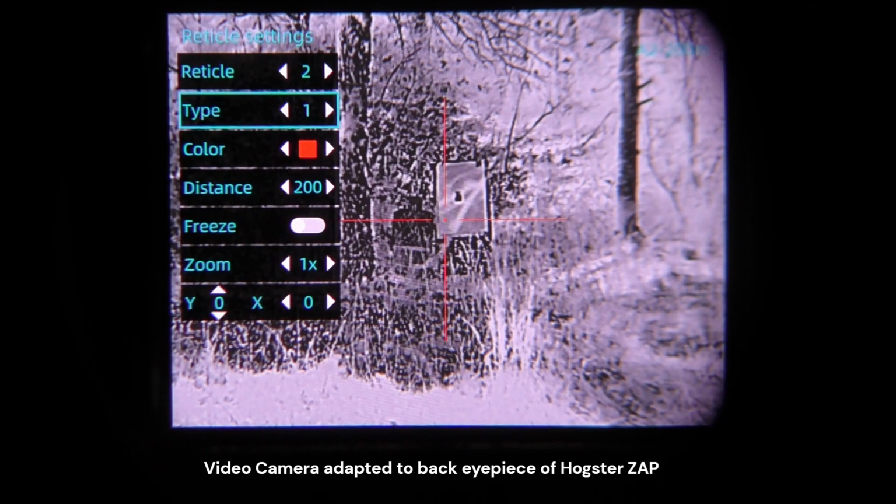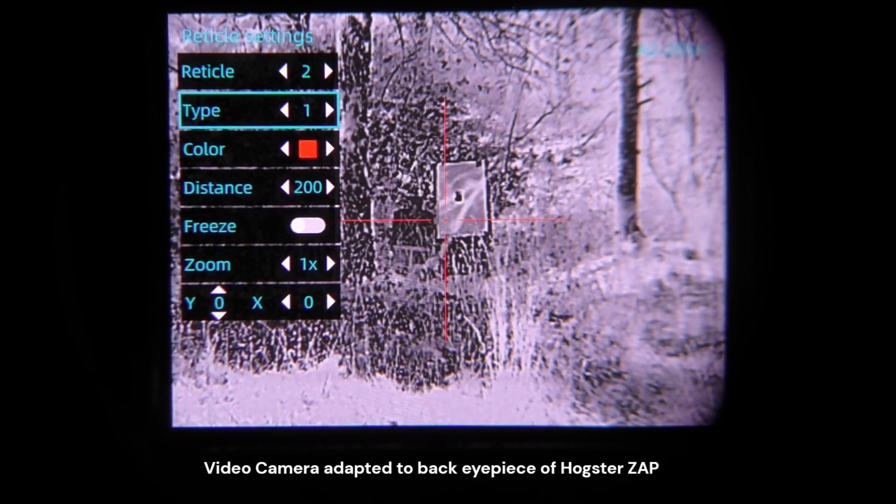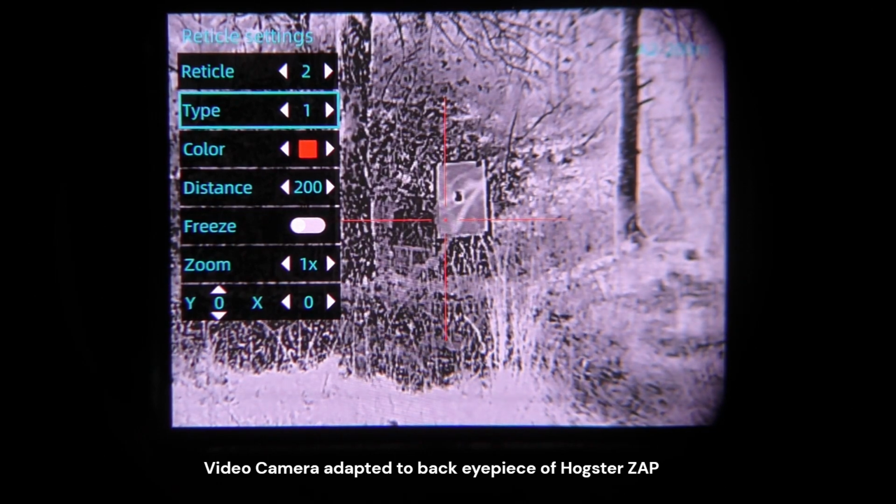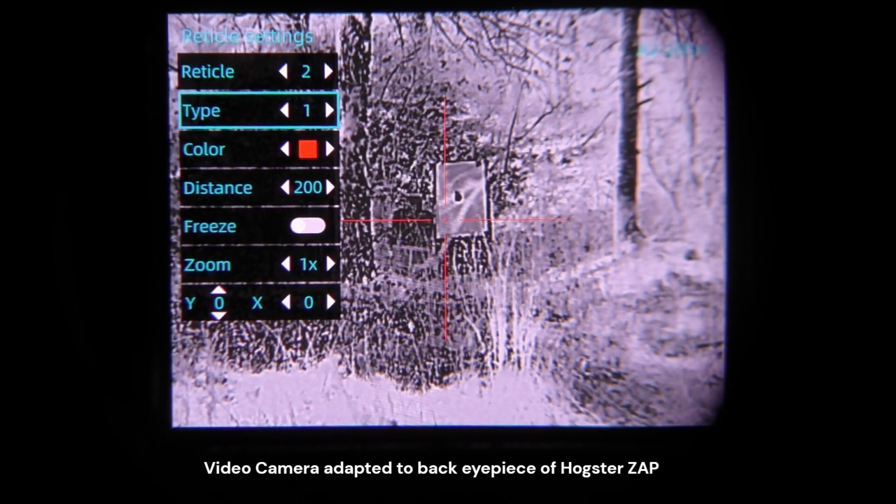And I've already predetermined that eventually I want to end up at 200 yards with a 0. So I've got that in there. Then you see the freeze option, which we'll use in just a second. The zoom, you can do progressive zoom zeroing. I'll start at 1 times, it's plenty enough at 50 yards. And then you see Y and X is at 0, 0, meaning it's the fresh factory 0 for this optic.